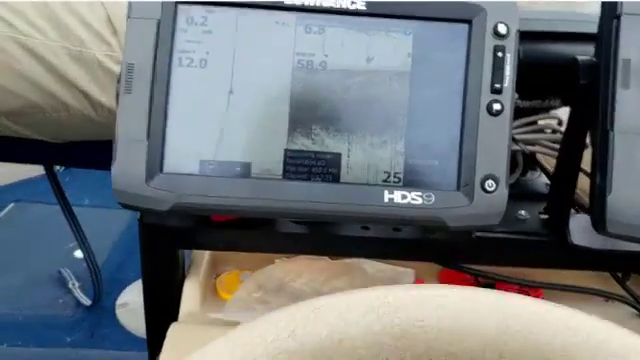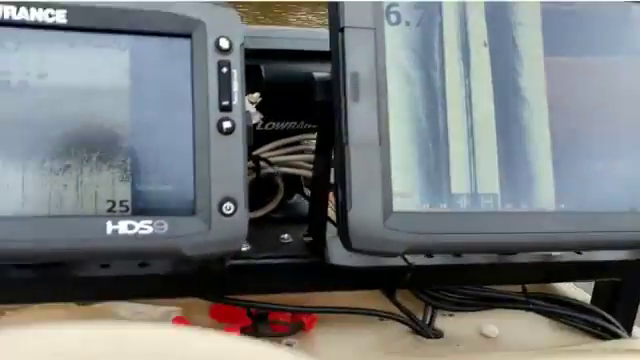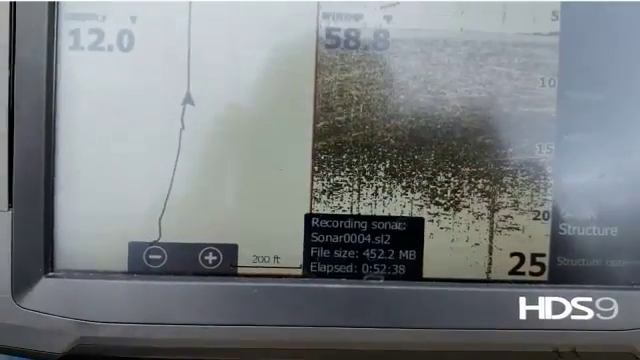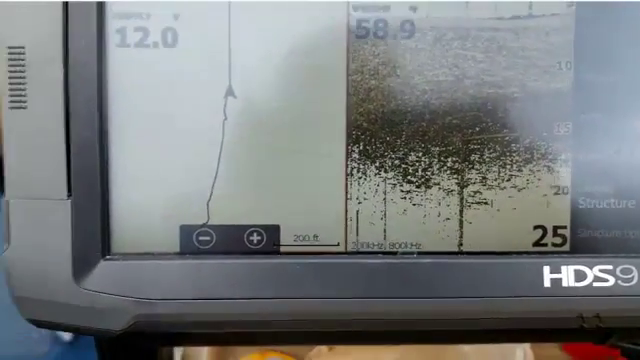Okay, I got 450 meg, which you will see when this pops up here. I'll just try to get a decent picture here. It's pretty hard to record out here in the light, but there you go. You can see it's 4:52, and it's been 52 minutes.